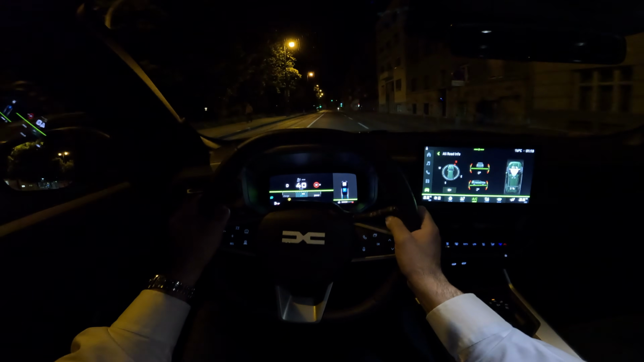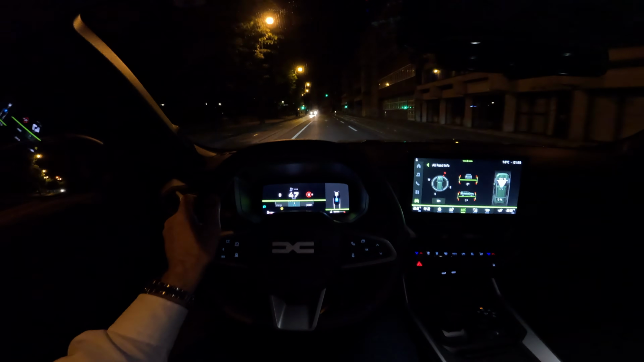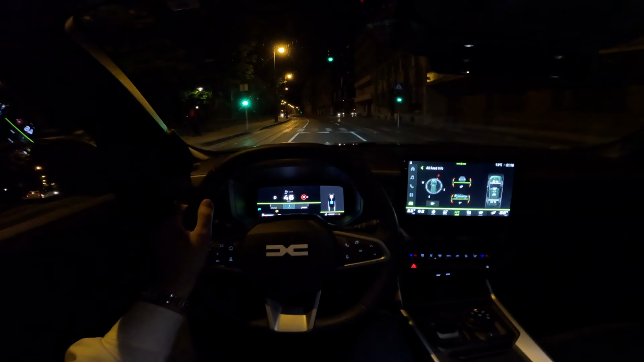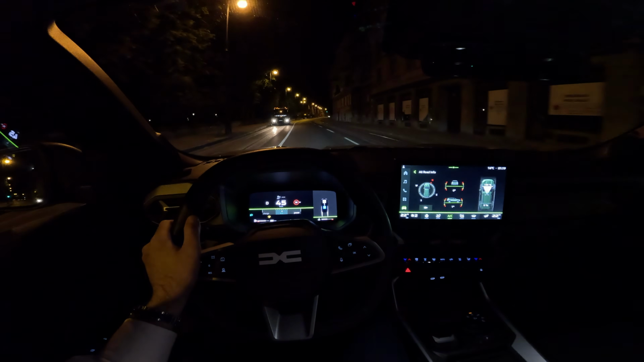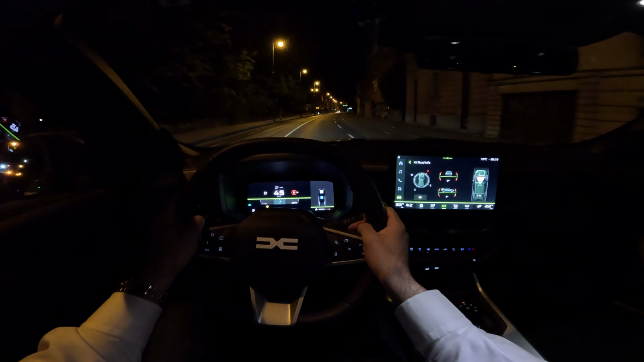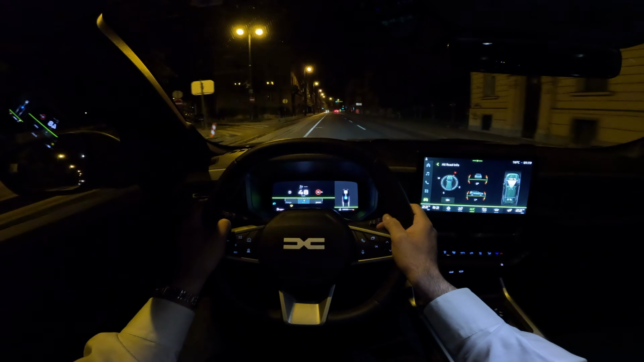Now in terms of powertrains that are currently available for the new Dacia Bigster here in Croatia, starting with mild hybrid 140, then you have mild hybrid G 140, Hybrid 155, and then also this Hybrid-G 150 4x4. So those are the options when it comes to powertrains. Tell me in the comments what would be your choice.